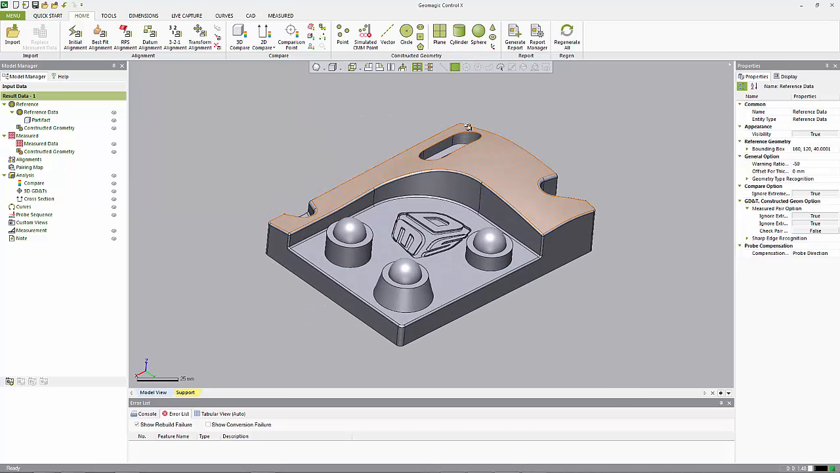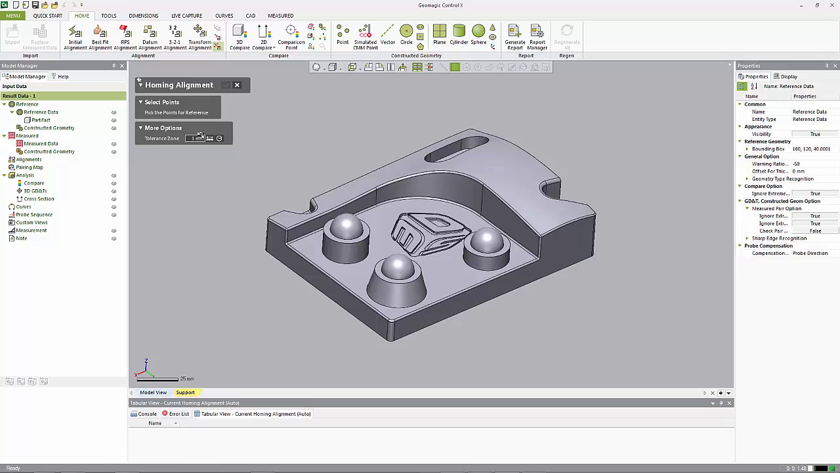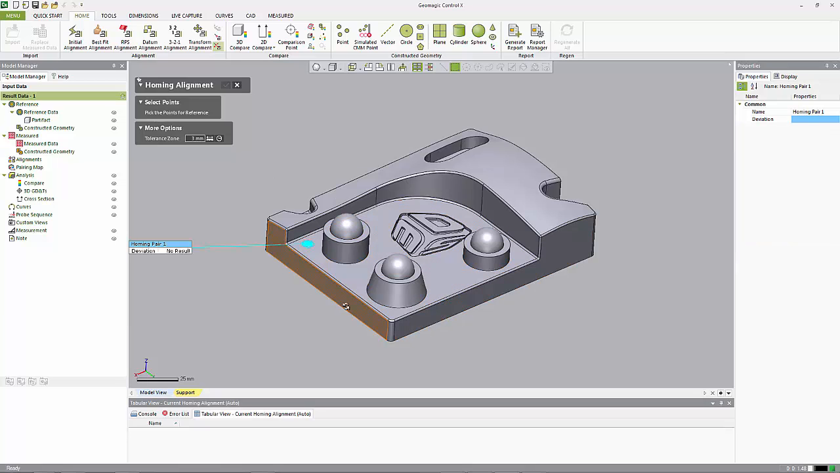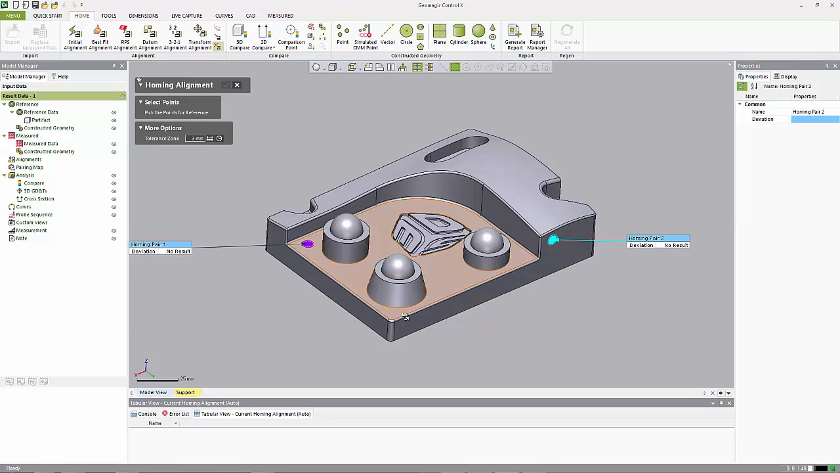Alright, today I'm going to do a quick demonstration of hard probing with Geomagic Control X. So the first thing I wanted to do is what we call a homing alignment. In here I can dictate what my tolerance zone size would be, and I can pick points on the CAD model, so I can click and say these locations are what I want to use for my alignment.